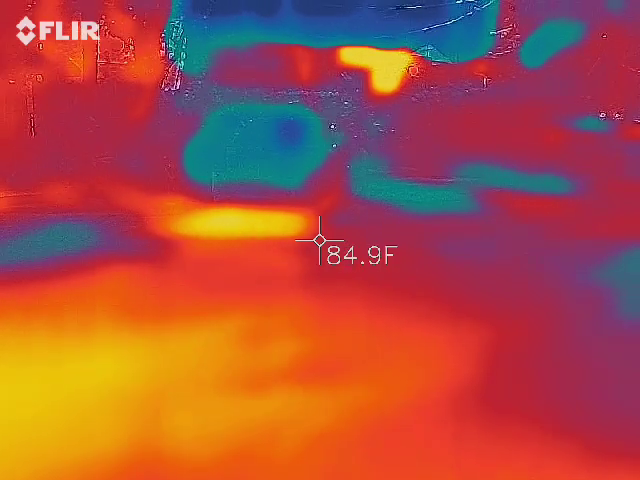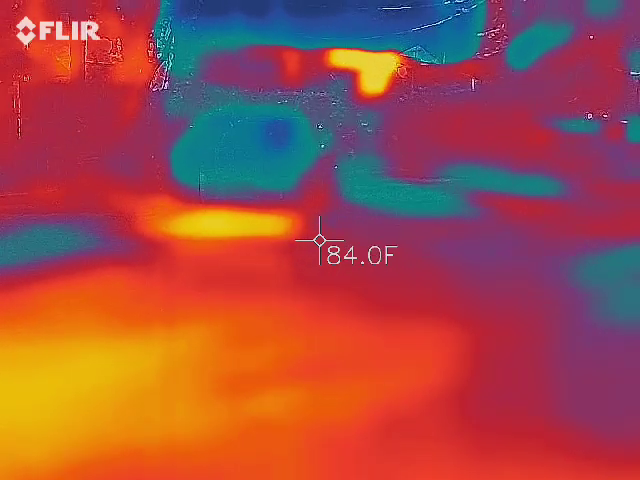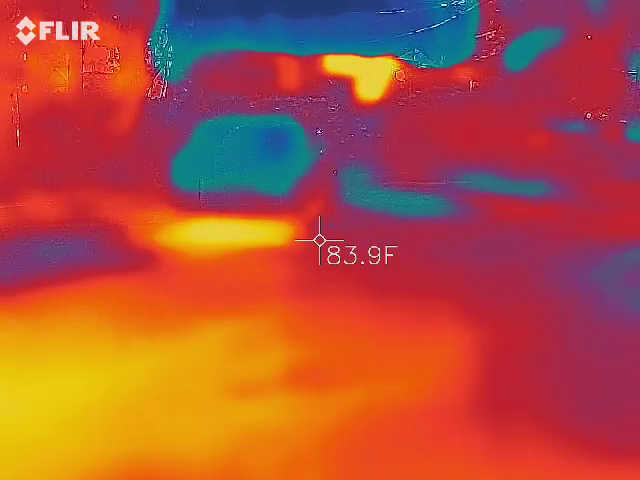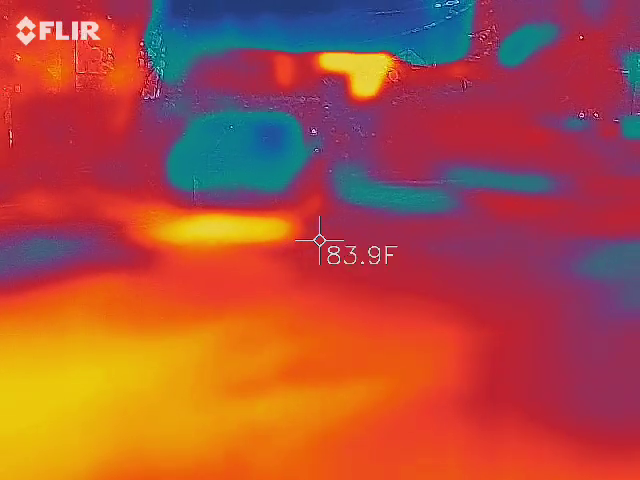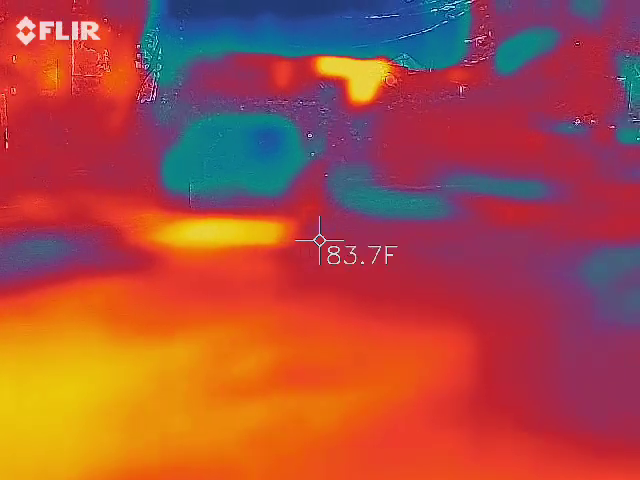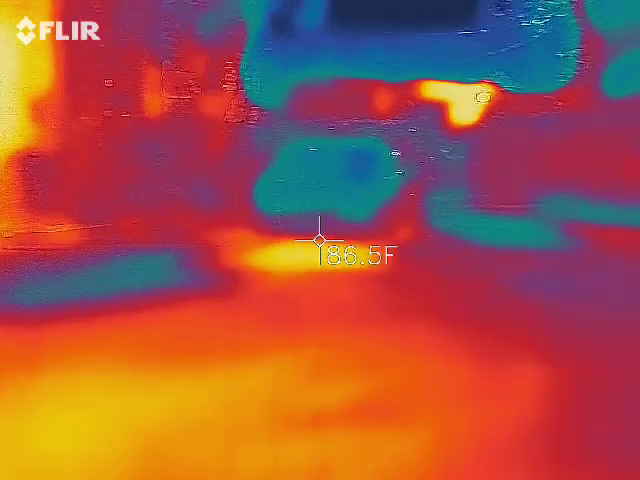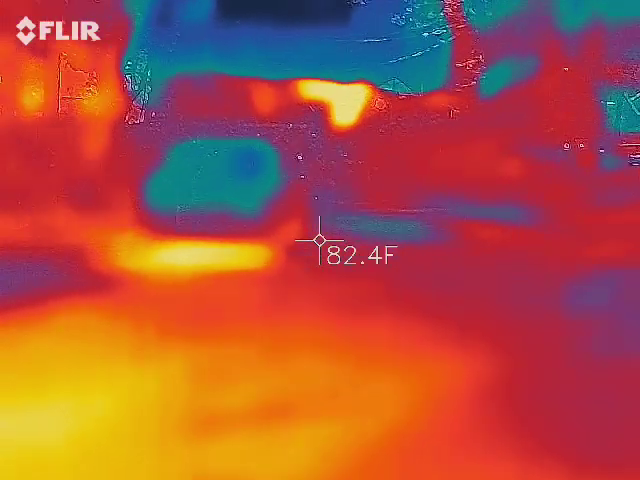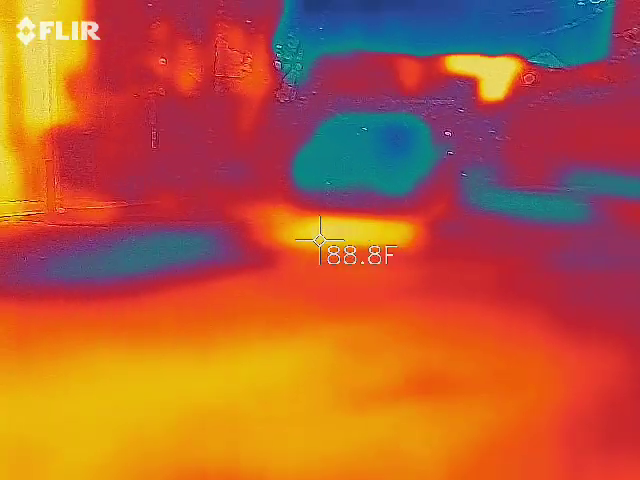Why is that going up so much? 85 versus 80. Because cars project heat downward. That car probably parked there an hour ago, so the heat underneath it is going to project down, and the windows are going to get cooler. That's why your windows are blue. I want you to also keep in mind that the camera does not see through glass. It looks at glass as an object because it's just a surface to it.